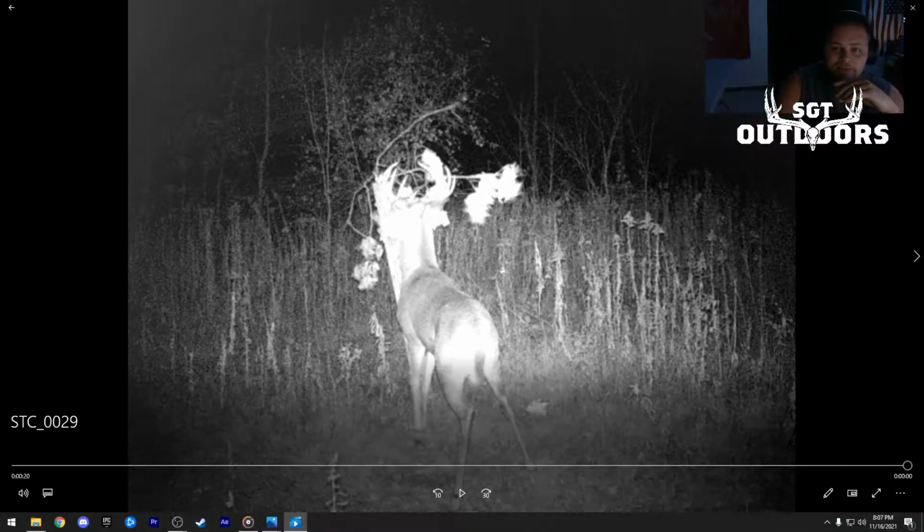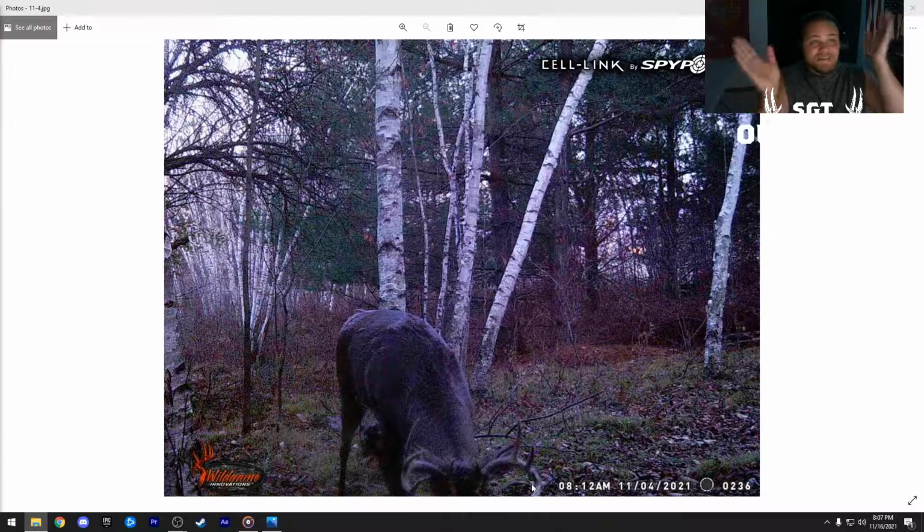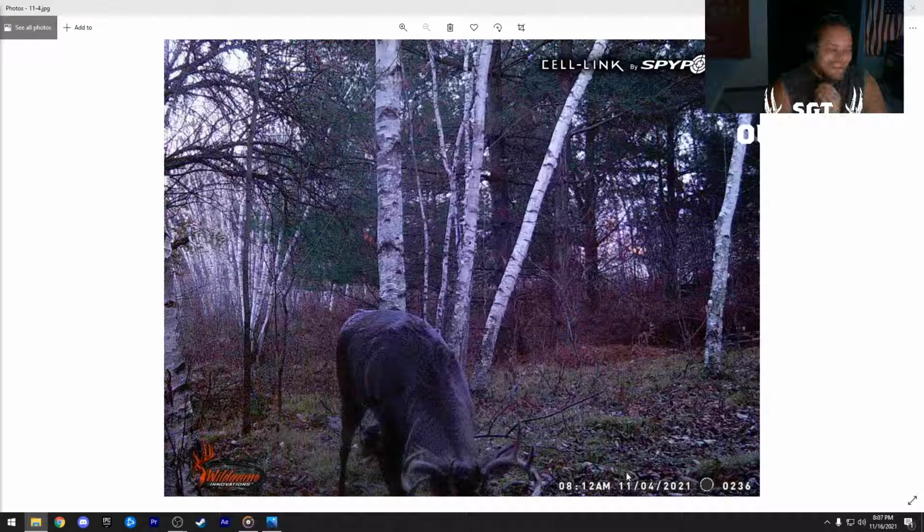And then we have him on the 4th at 8 a.m. and that tine is broken off. So he broke it off sometime in the middle of the night on the 3rd, going into the 4th. He broke that tine off, and then there we have him at 8 a.m. on the 4th. Absolutely insane that we can narrow it down to the hours in which he broke it off.